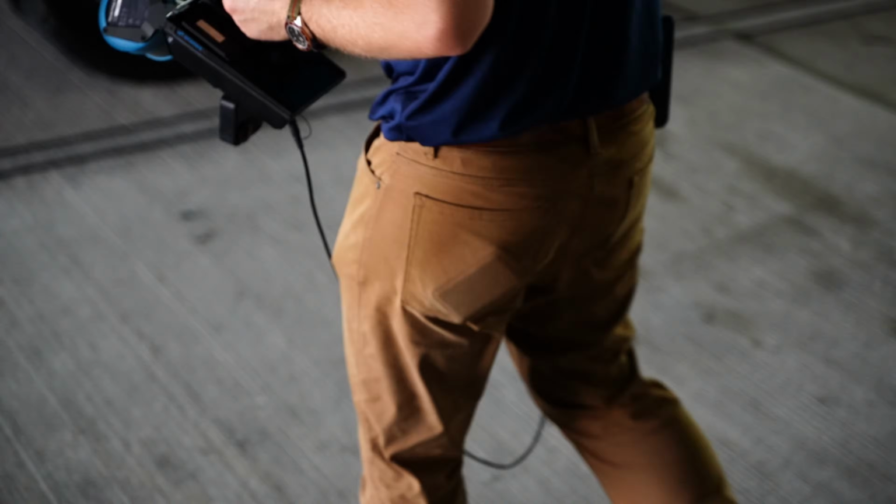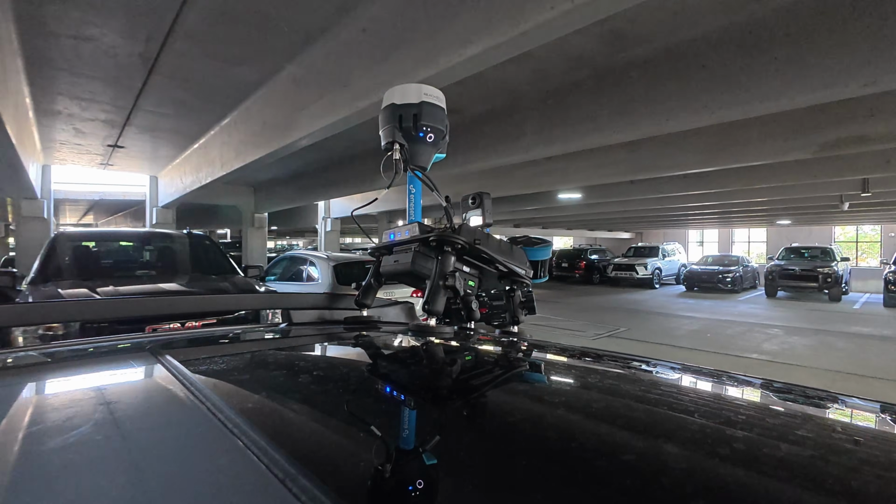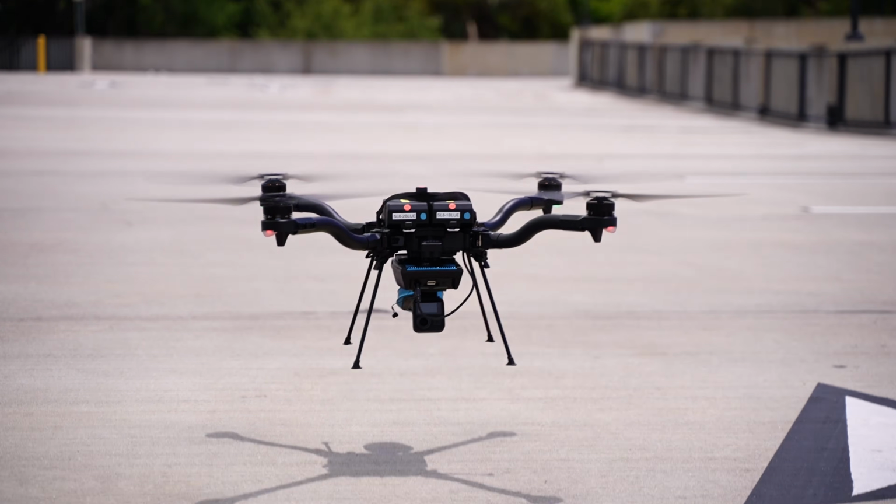Emesent's STX also offers an extraordinary amount of flexibility in how it can be used, which we will explore in the next episode of Slam Wars, but it cannot be used as a terrestrial scanner.